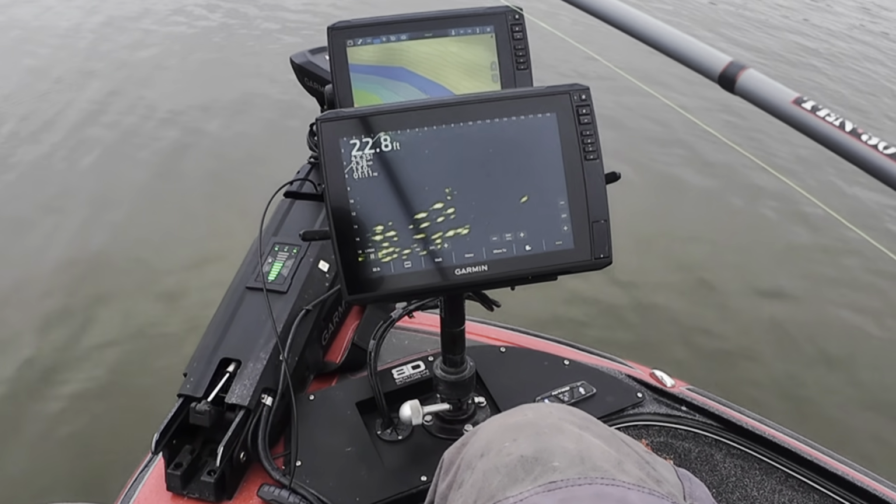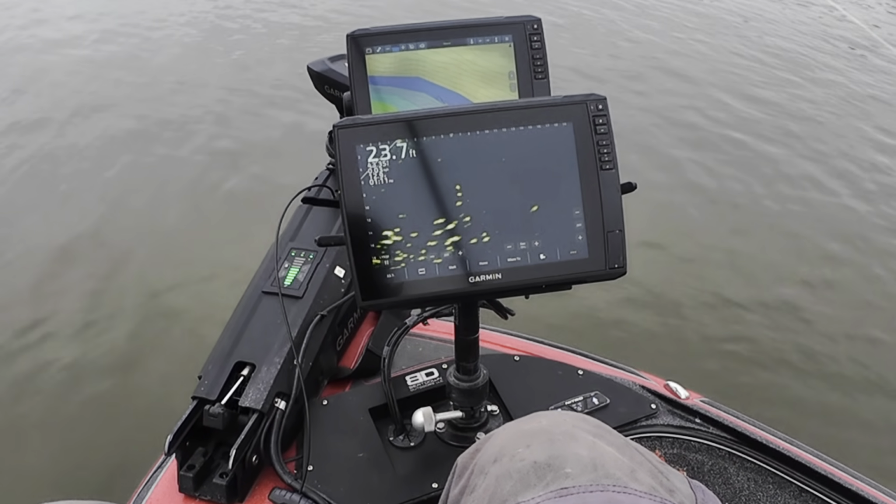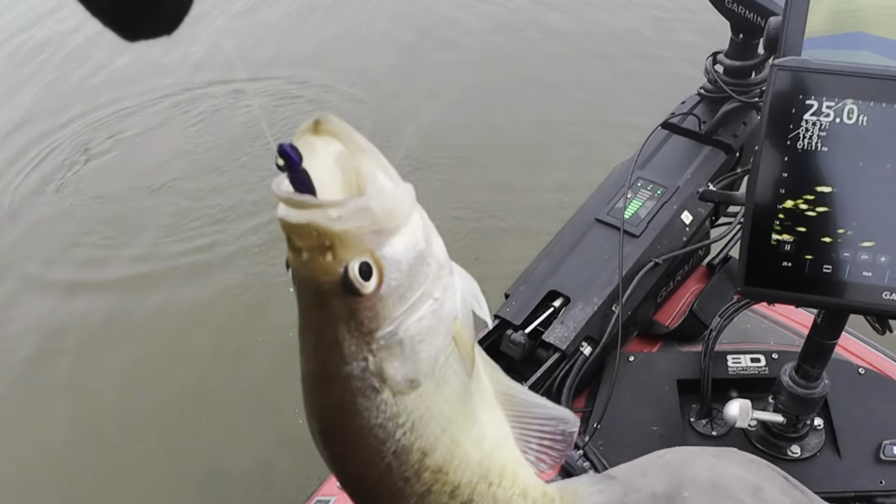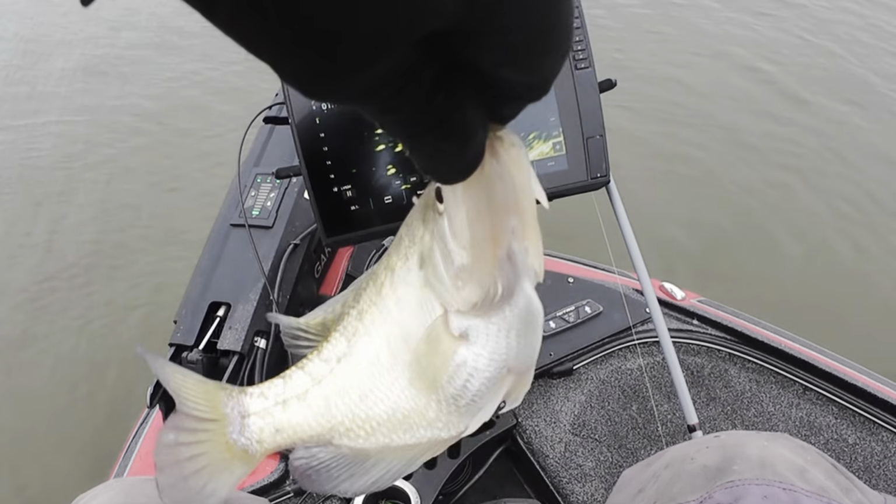I want this one right here. Here he comes. Oh, fish on. He thumped it too. Yeah, that's a pretty decent one. Pretty decent for this lake for sure. I'll take it all day long.